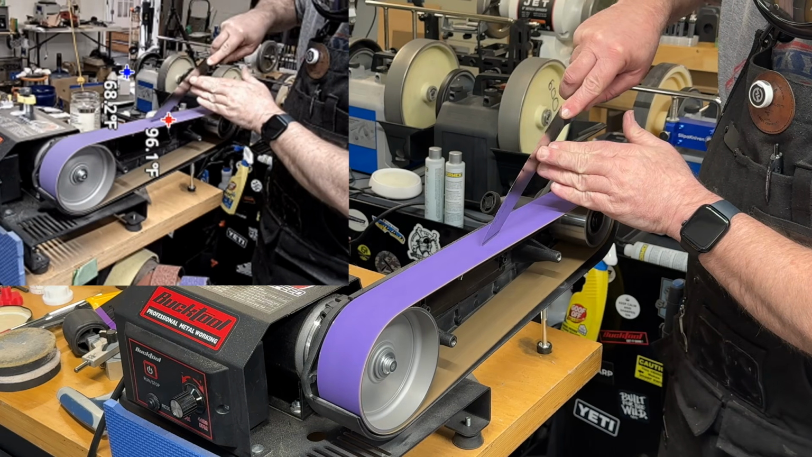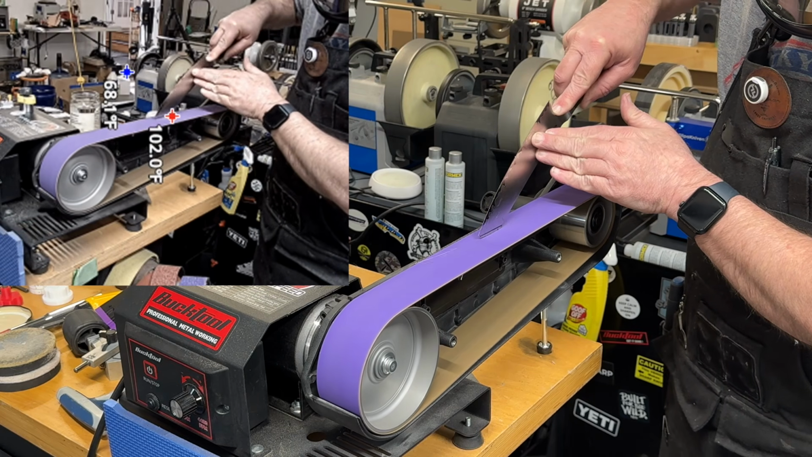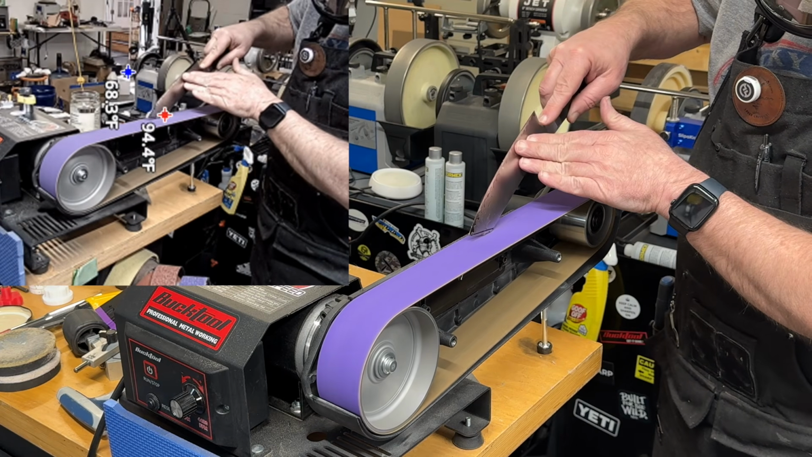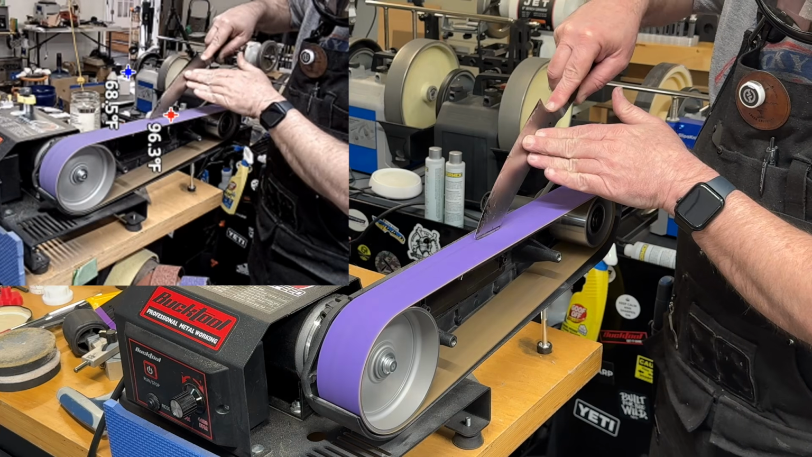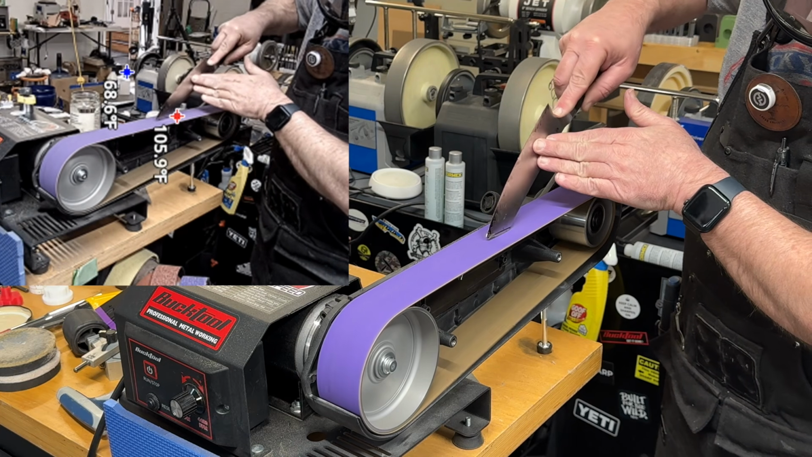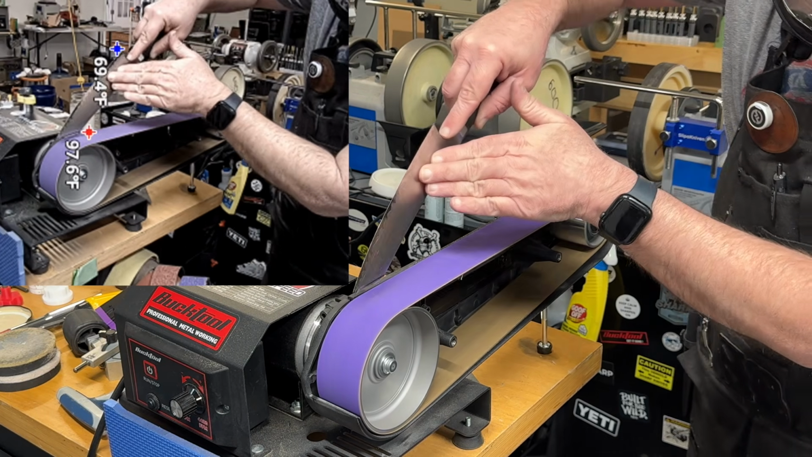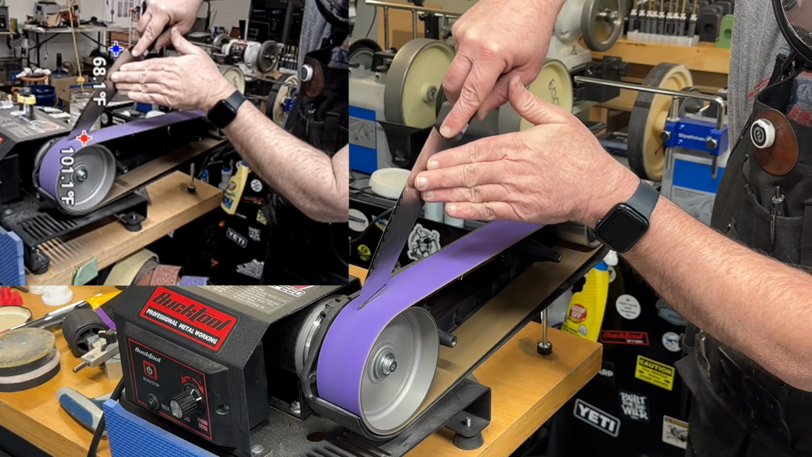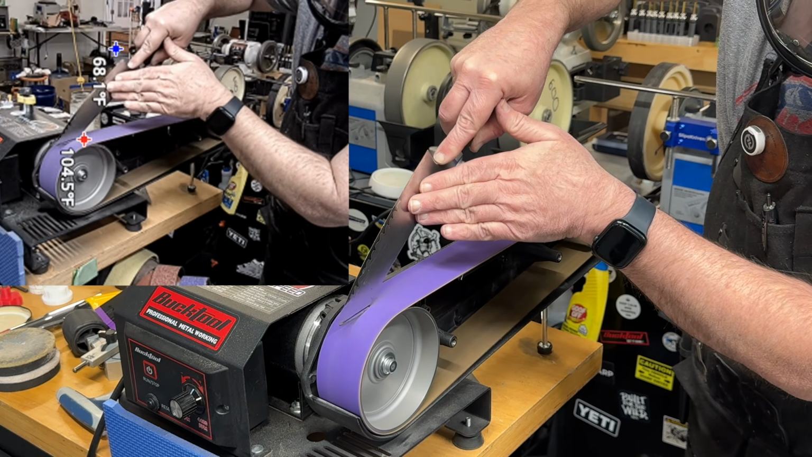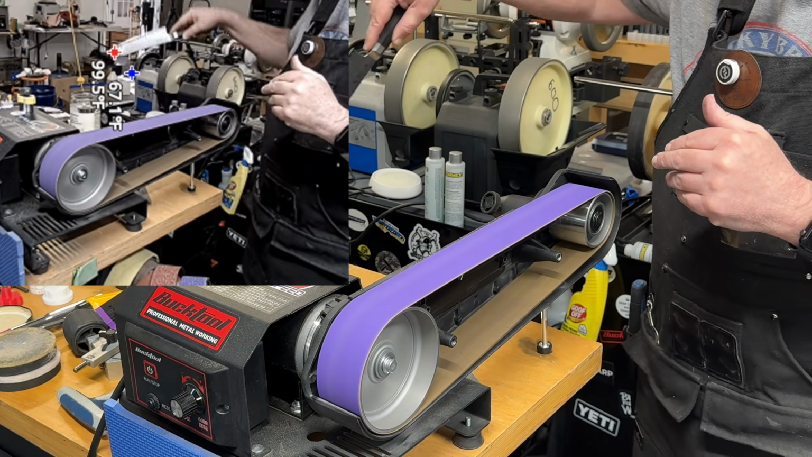So this is a Bora 60 belt. After I got the majority of the material off, I decided to jump to this one to get the remainder of it off and do a little bit more shaping. And then I will eventually hit it with the 120 as well, and then also the Trizac belts to completely smooth that spine out again. And that's kind of what I'm doing here. I'm just working that spine to get down to that line and get the right profile that I want here.